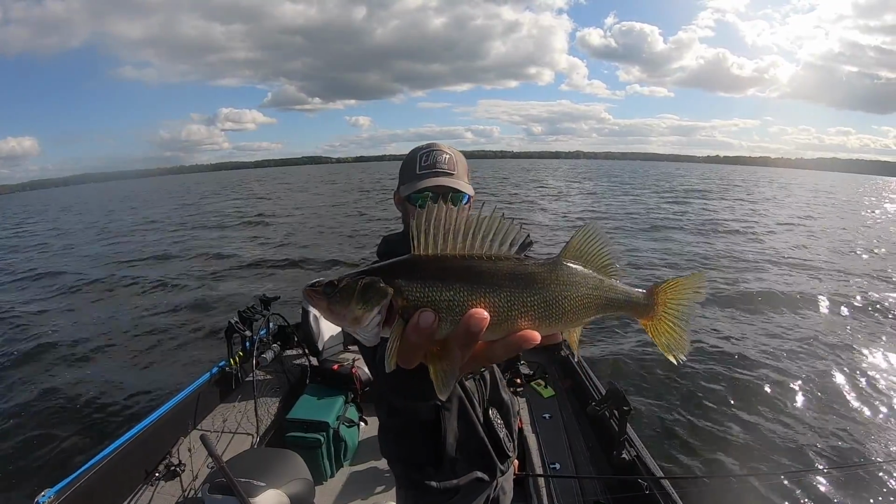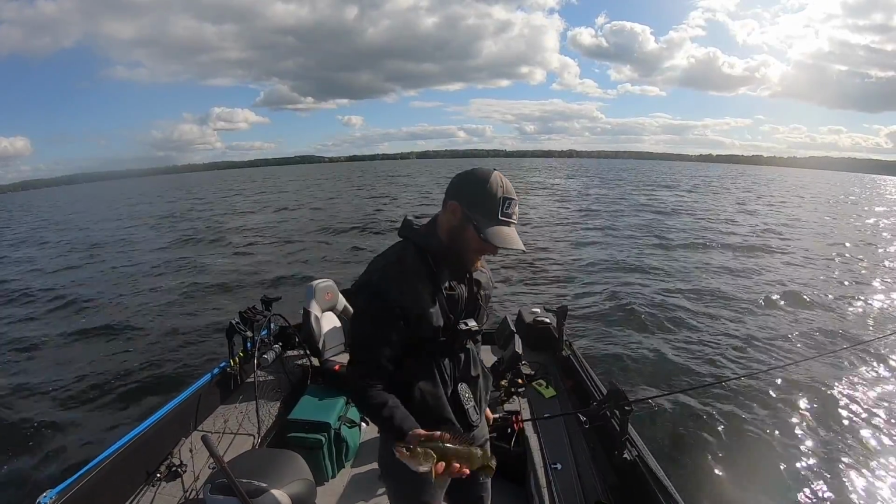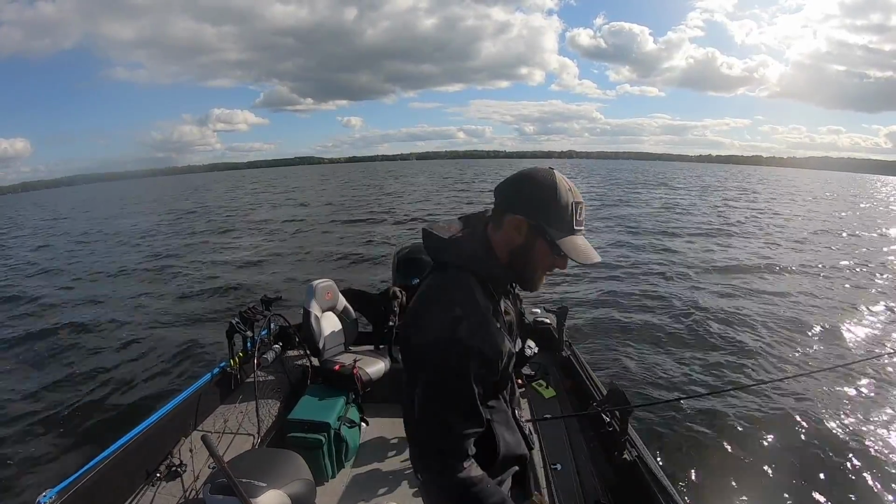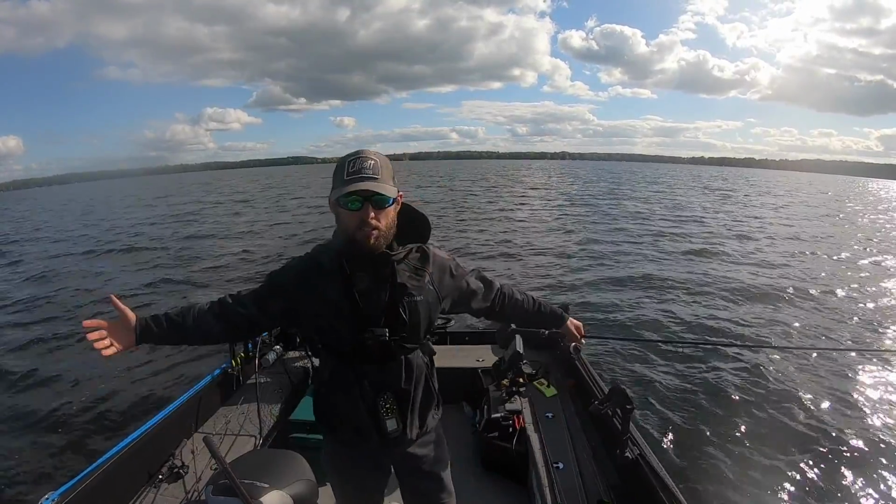Nothing special. Pitching some deep gravel and rock. Little transition area to soft bottom, which we're gonna talk all about, those kind of fall sweet spots when these fish are moving. But there we go, catching fish.